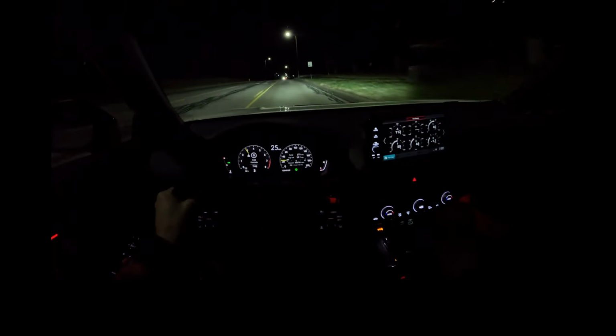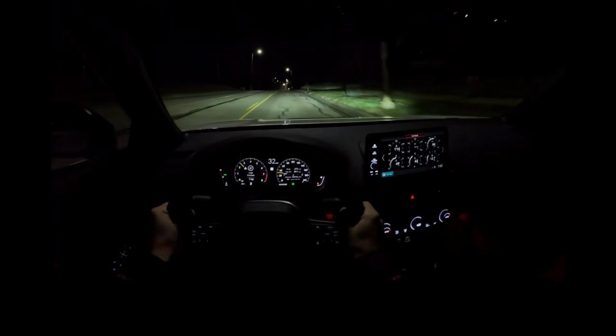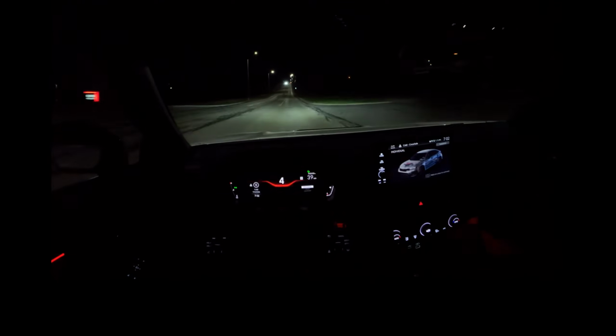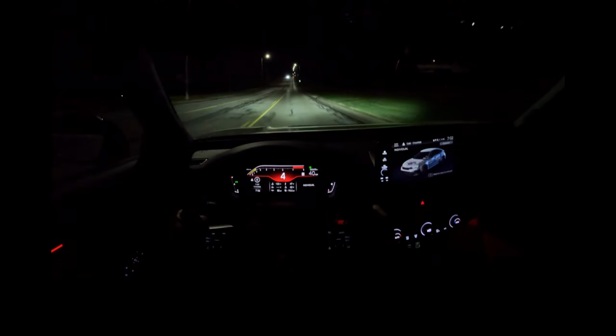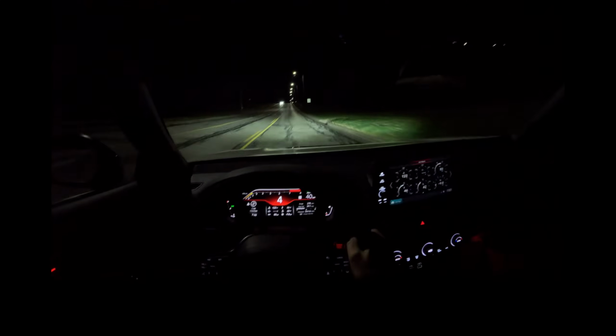We're gonna go for a little night drive, go to Quick Trip and grab a little snack. I don't have to work tomorrow since it's Thanksgiving, so we're just gonna enjoy this nice little drive here. It's about 47 degrees outside.